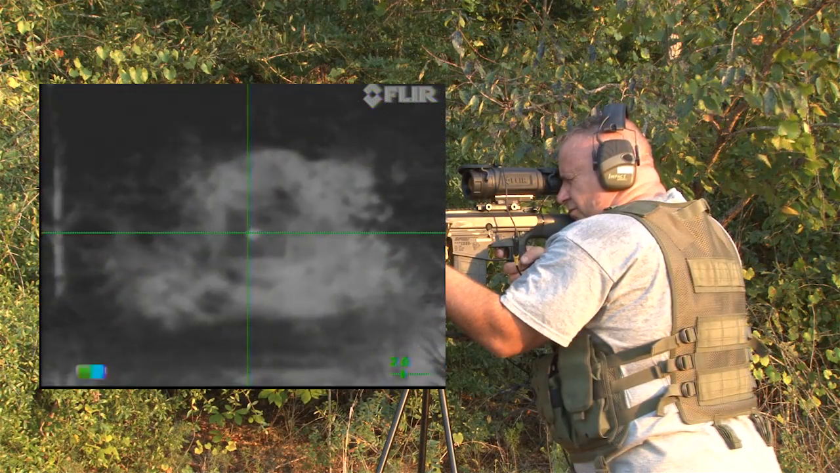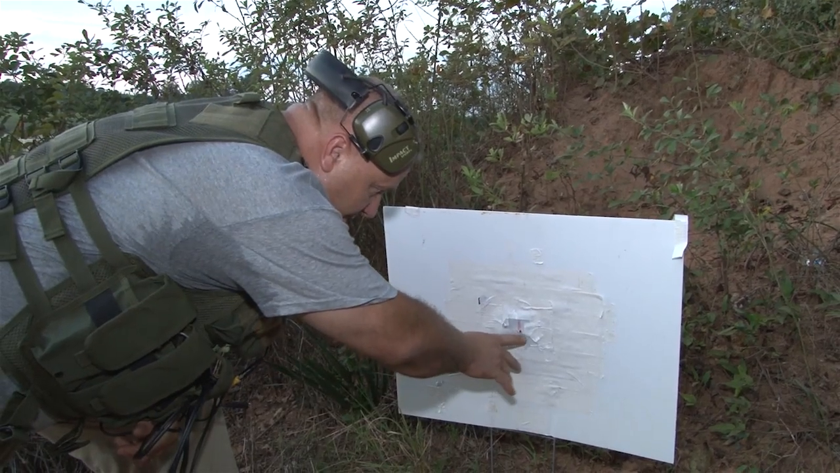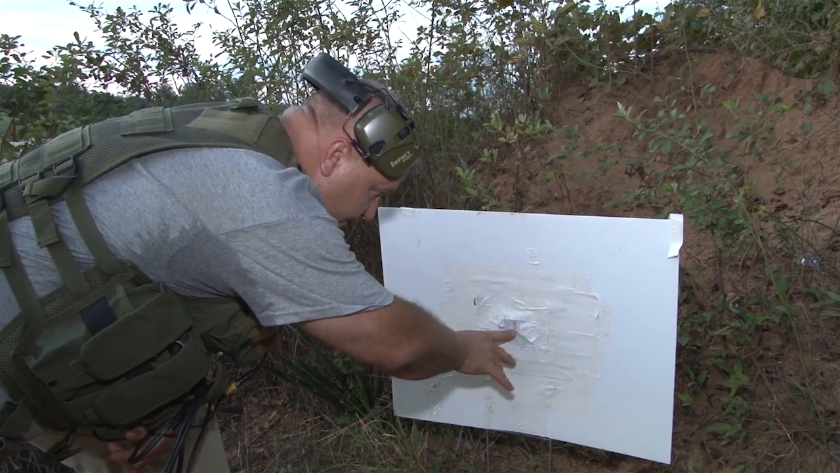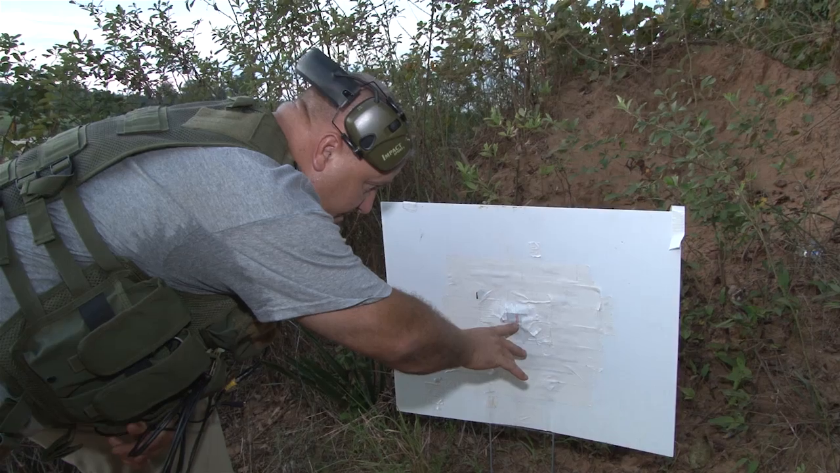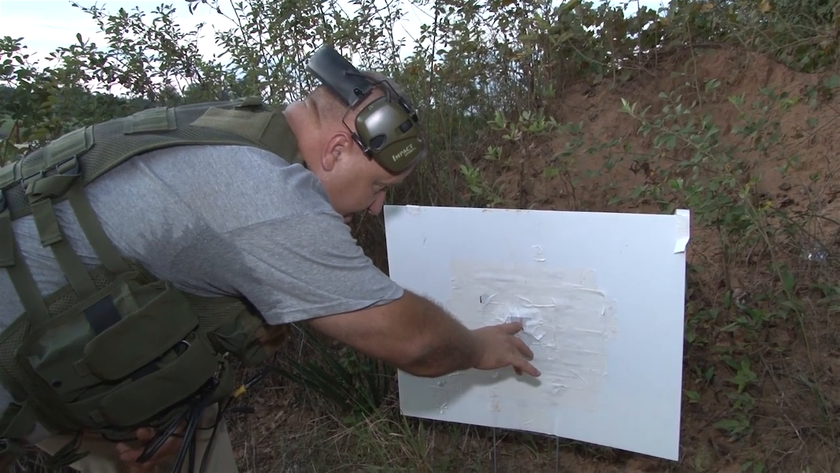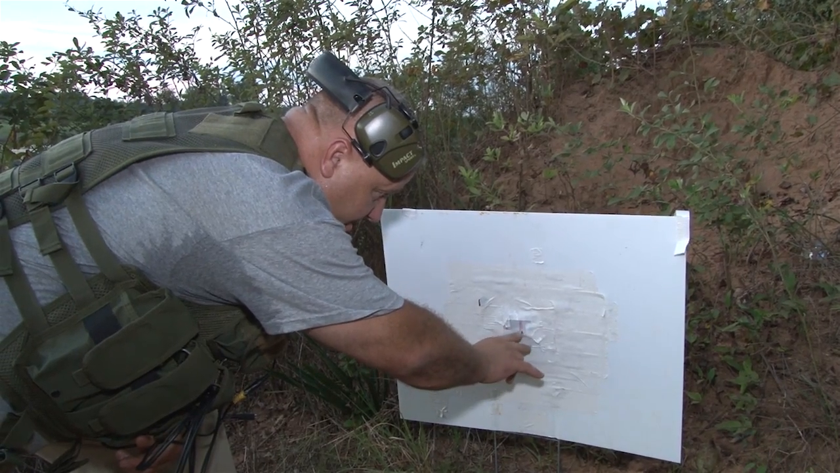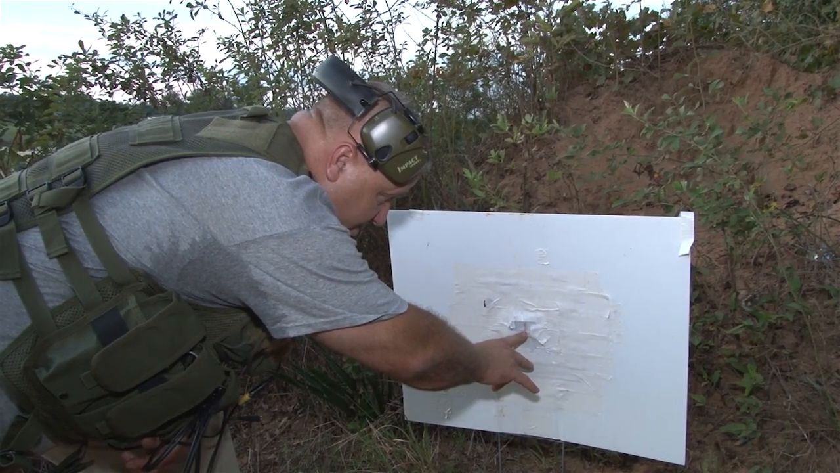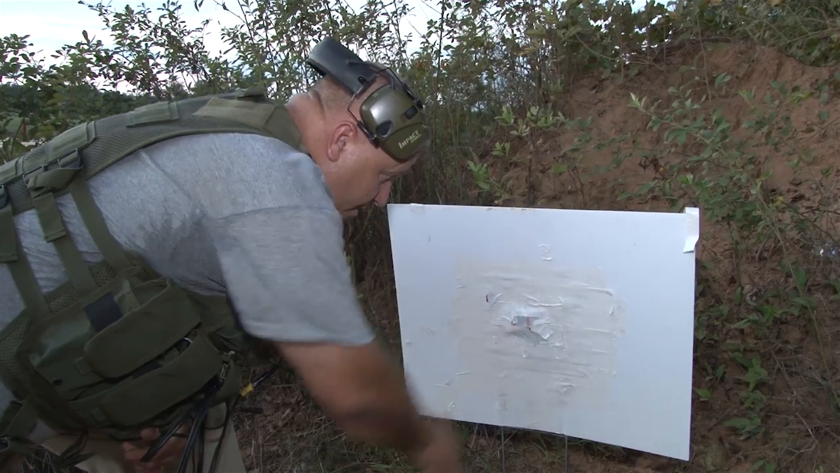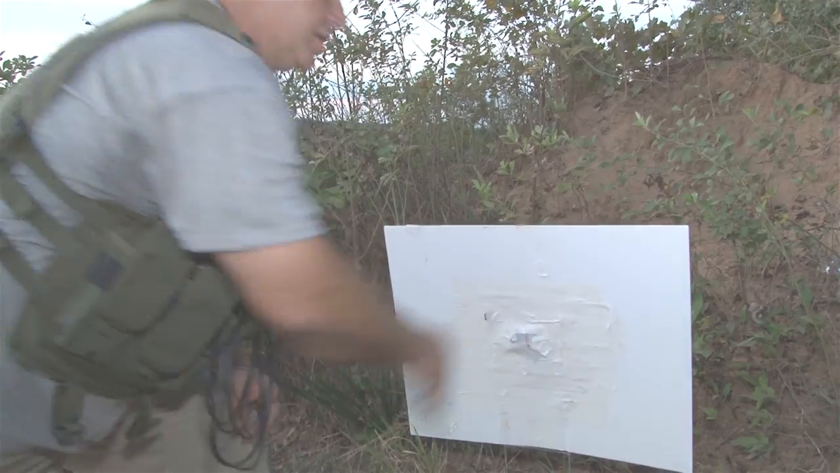Fire in the hole. And as you can see, we've brought it left. We've got it at the bottom of the hot pad at 50 meters. So at 150, that's going to put us center mass. At 200, we'll be a little bit high. But for zeroing purposes, we're centered on the 4-inch hot pad and right at the bottom. So that rifle is now zeroed. We'll tape it up and move on to the next.